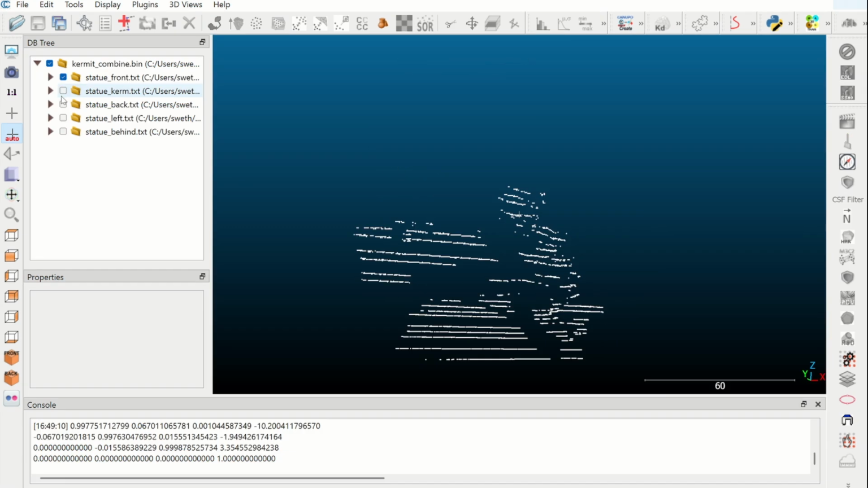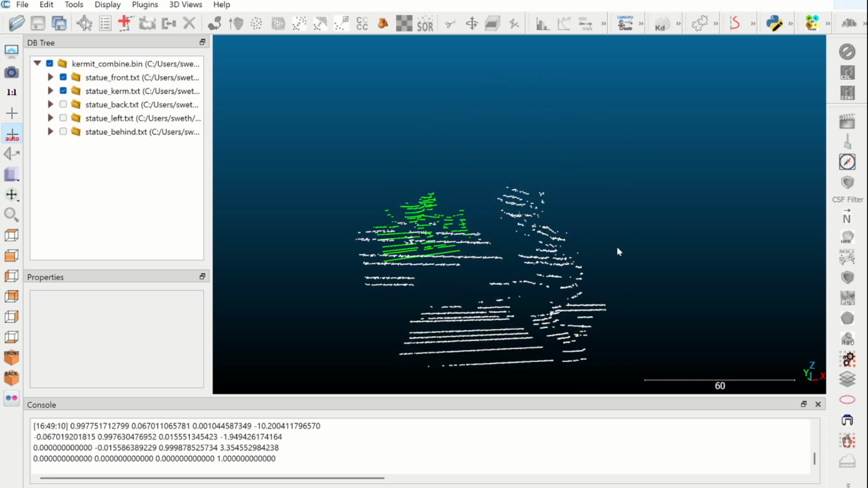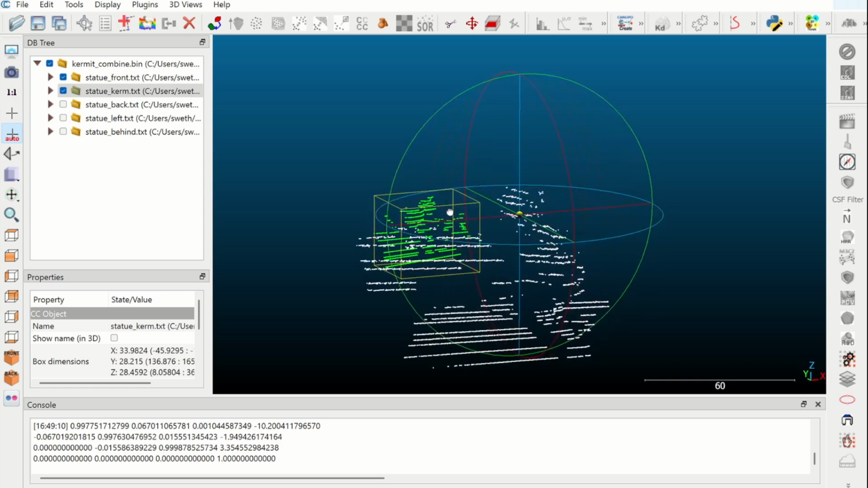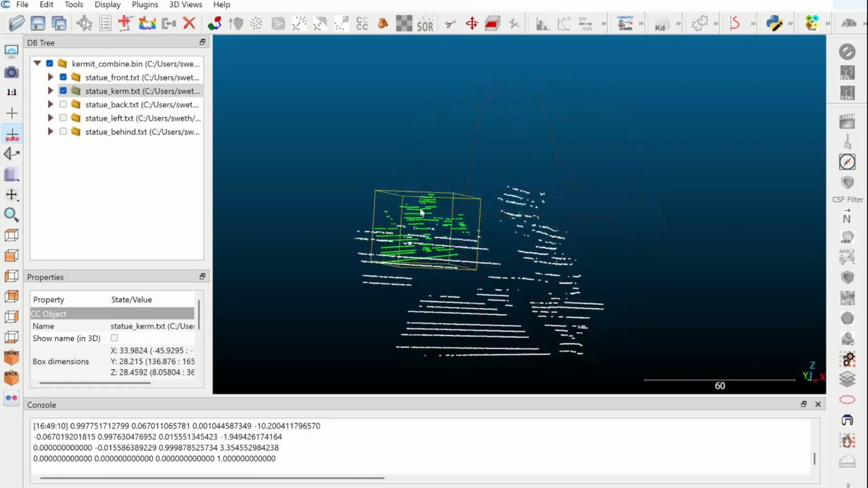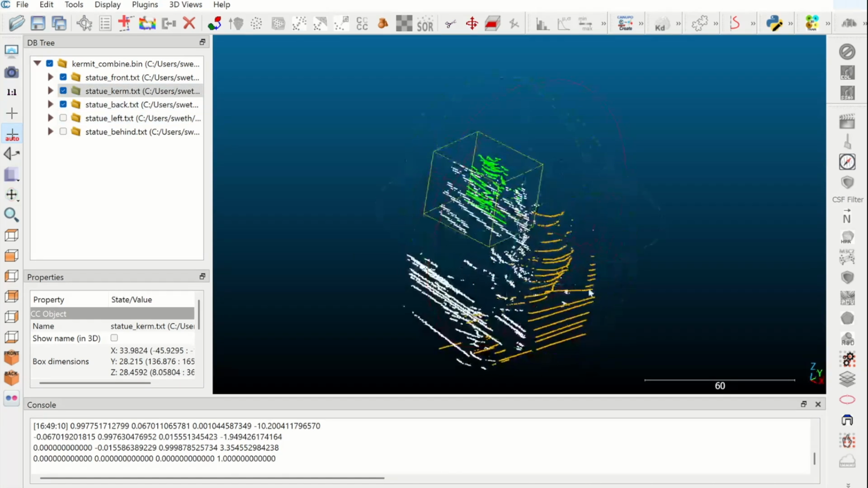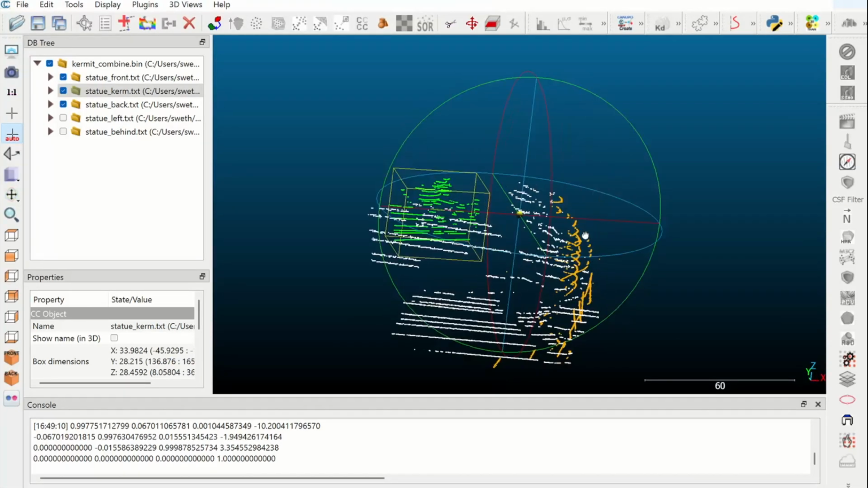This white cloud is the front scan, and this green one is the up-close Kermit scan. Here we can see Henson's legs sticking out in the front of the bench, and we can also see the details of Kermit, like his arm, his body, and his face. This orange scan is the back of Jim Henson and part of the bench. These 3 scans were the easiest to align.